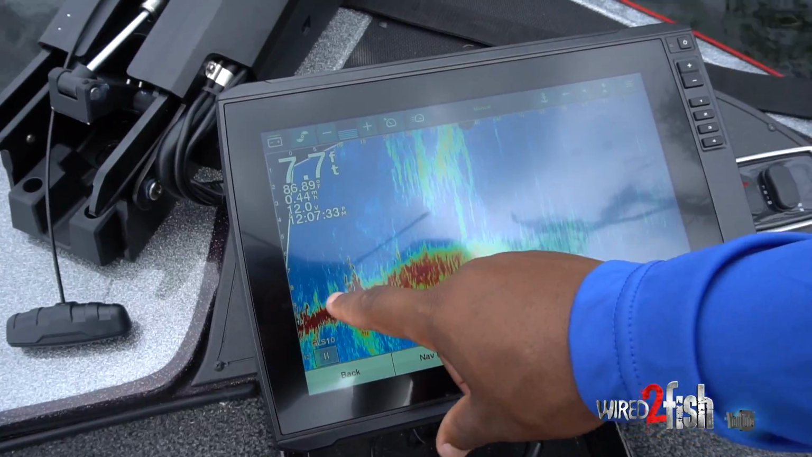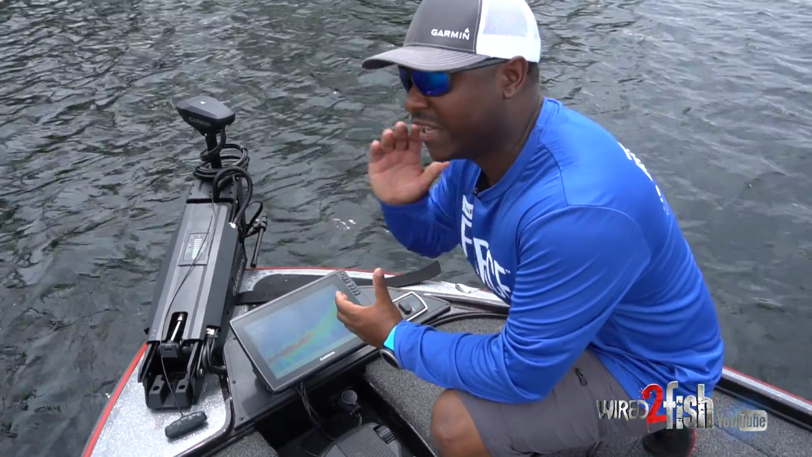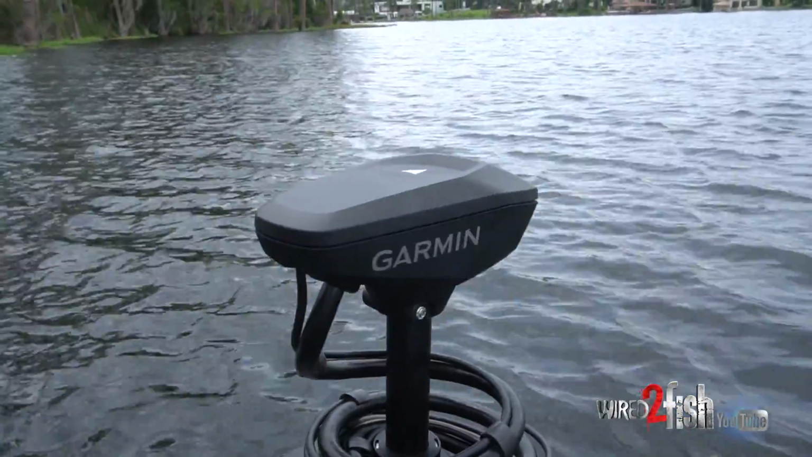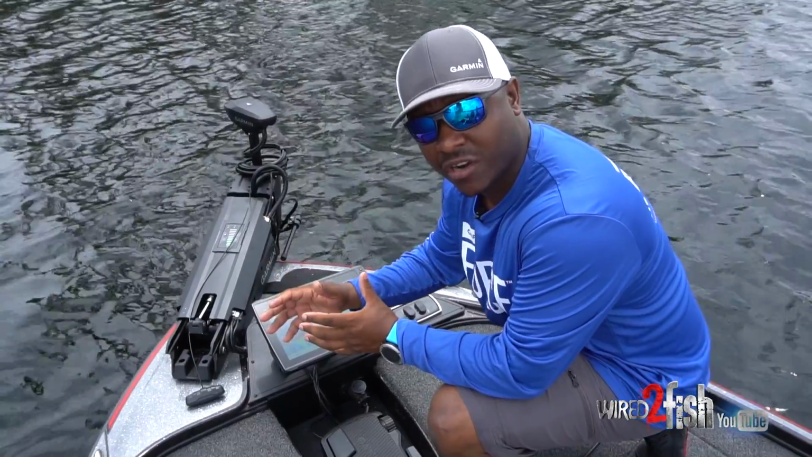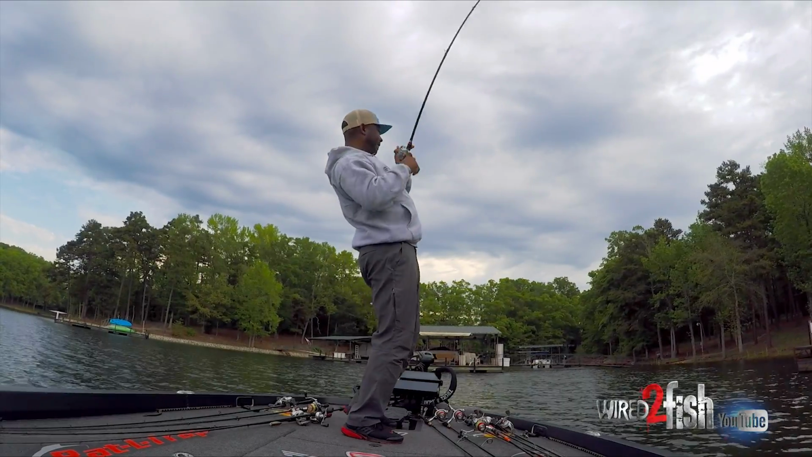There you have it. Depending on water depth, I'll have this anywhere from 60 to 100 foot out that I'm looking. When I'm fishing anything deeper than 15 foot, I really like having it at 100 foot. I can really see brush piles and other structures that I'm gonna be targeting at 100 foot. That way it allows me to stay back, I can make that cast and not spook those fish.